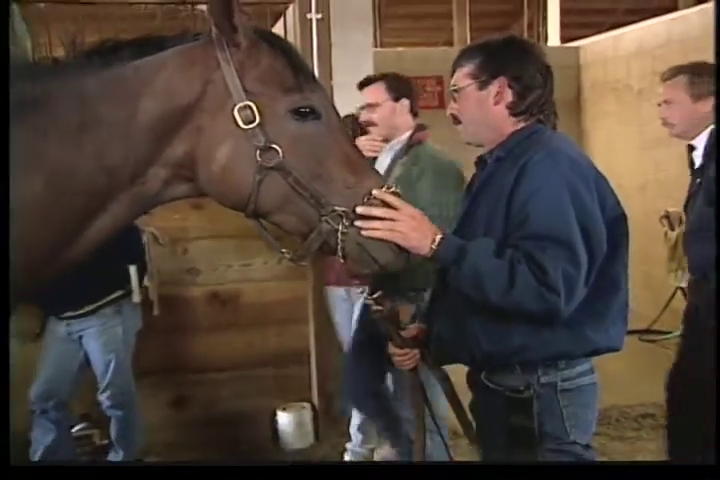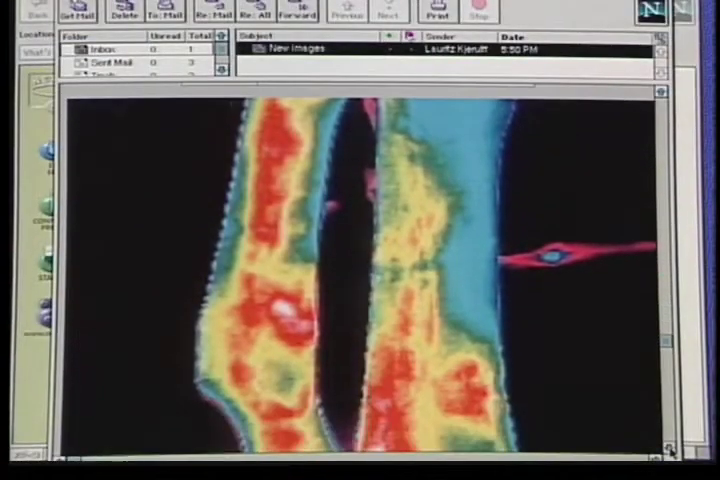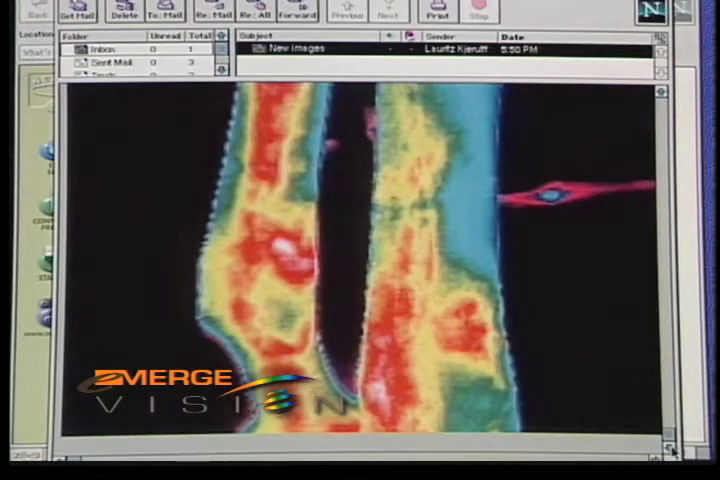Watch closely as one of his horses dumps its jockey because of a race start injury. He's made routine thermography screenings part of the horse's rehabilitation program and weekly training regimen, and even has the images emailed to him at home before phone consultations with his veterinarian.